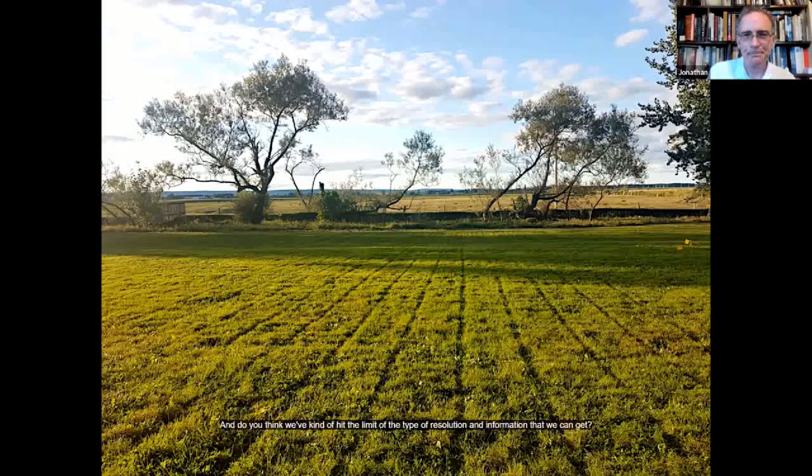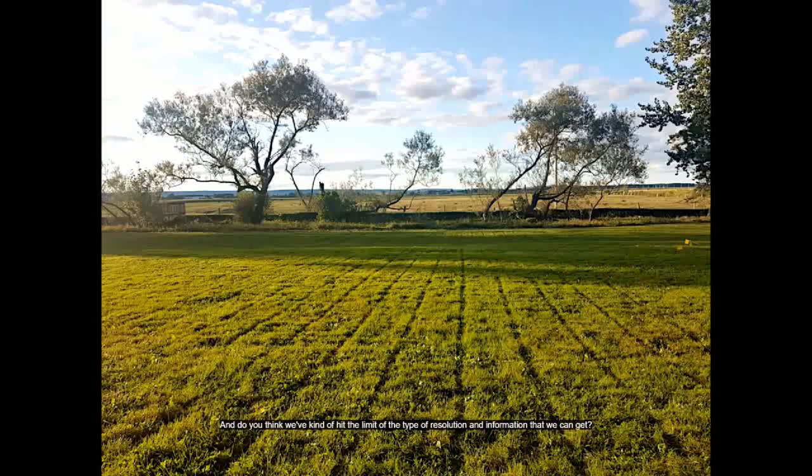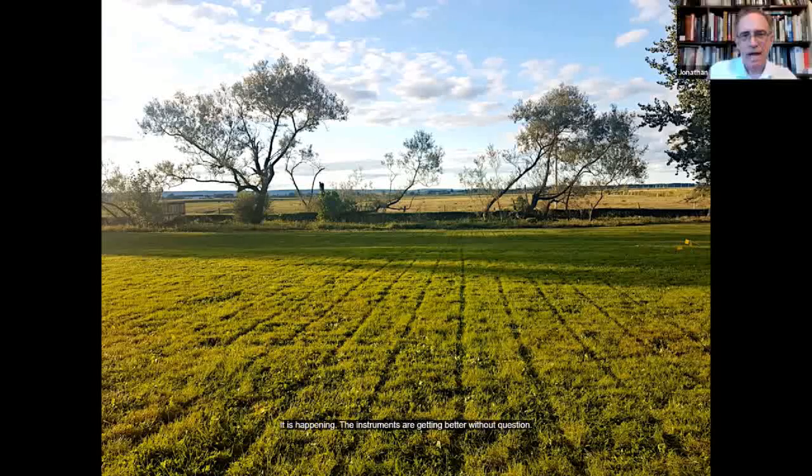And do you think we've kind of hit the limit of the type of resolution and information that we can get, or are the instruments always improving, or are the costs coming down? Is that kind of trend happening? It is happening. The instruments are getting better without question. What's particularly getting better is the software.